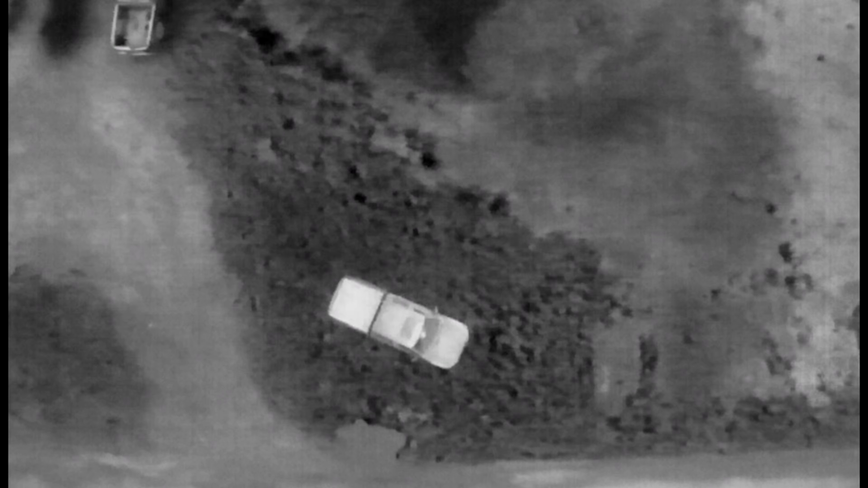So as you can see right now, we've got the vehicle, it's moving out of place and you can see that thermal mark. Now we're going to take that engine, open up the hood, and then place that poncho on top, and you're going to see the difference here.